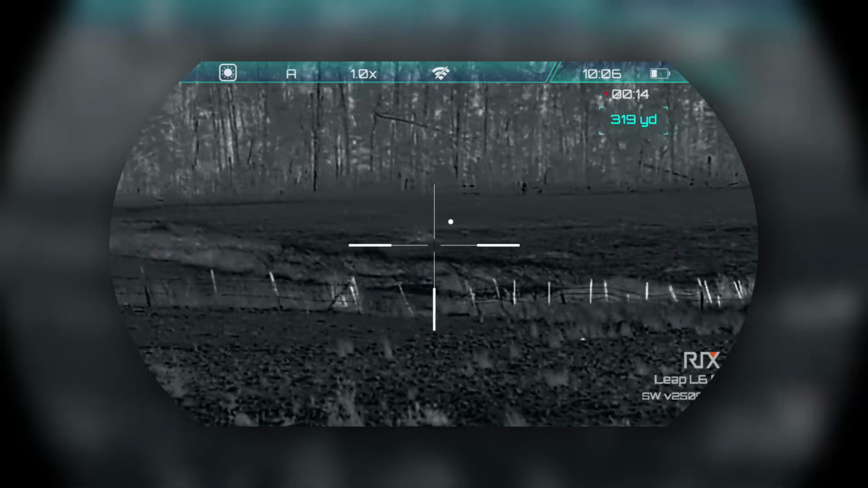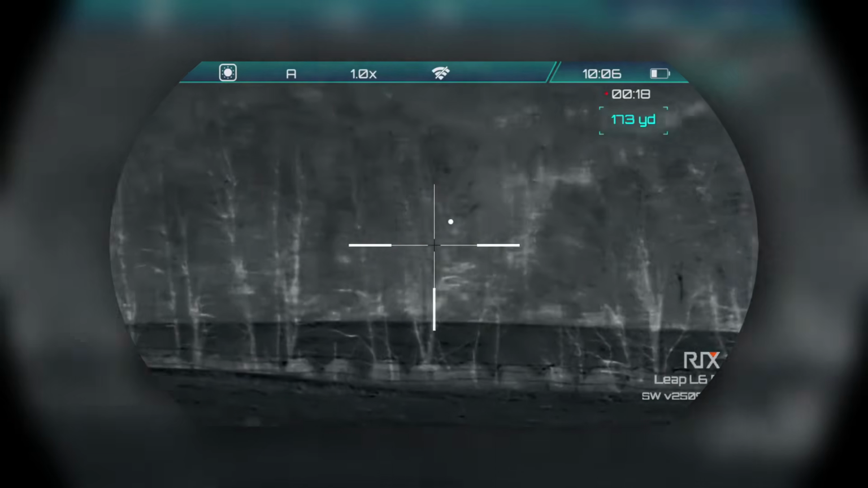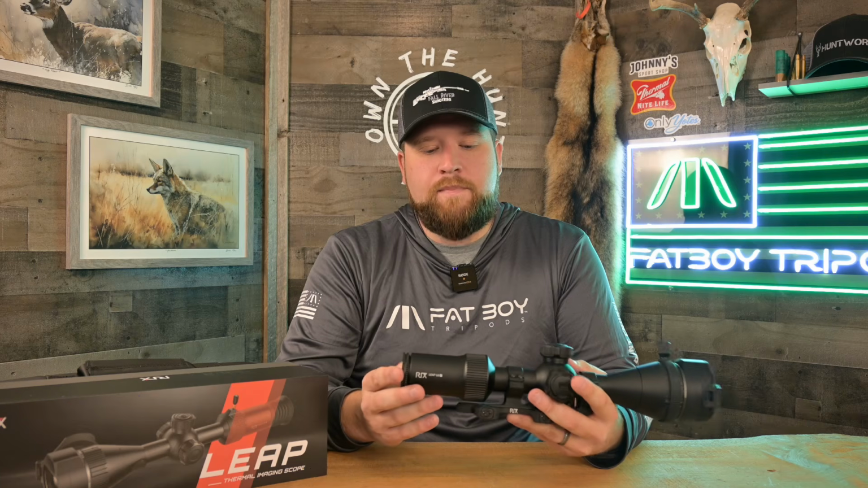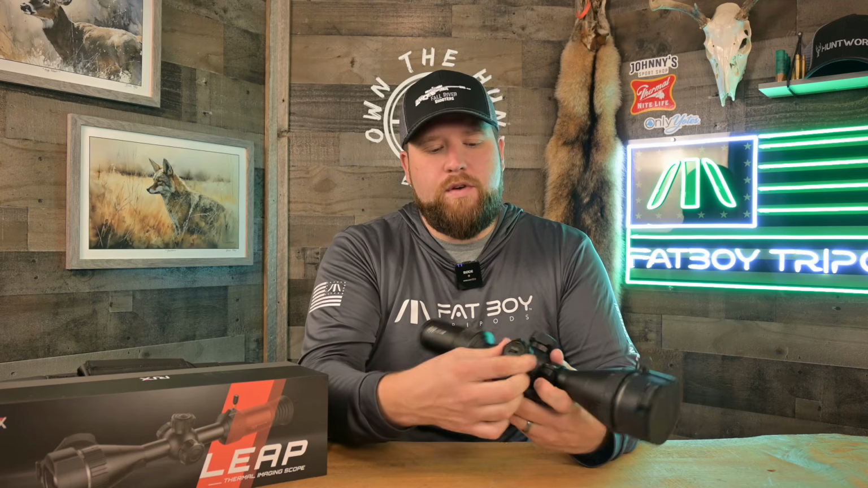The other downfall to this is when you zoom in with this, it doesn't record that magnification in the video. So if you zoom in on an animal and take your shot, when you watch that video back, it's just going to be in base mag or whatever digital magnification you were in at the time. If that's not a big deal to you, who cares? It's kind of a cool feature to have on the scope. The scope still has digital magnification, so you can spin this wheel forward over here on this side turret. You're going to get digital magnification just like you normally would.